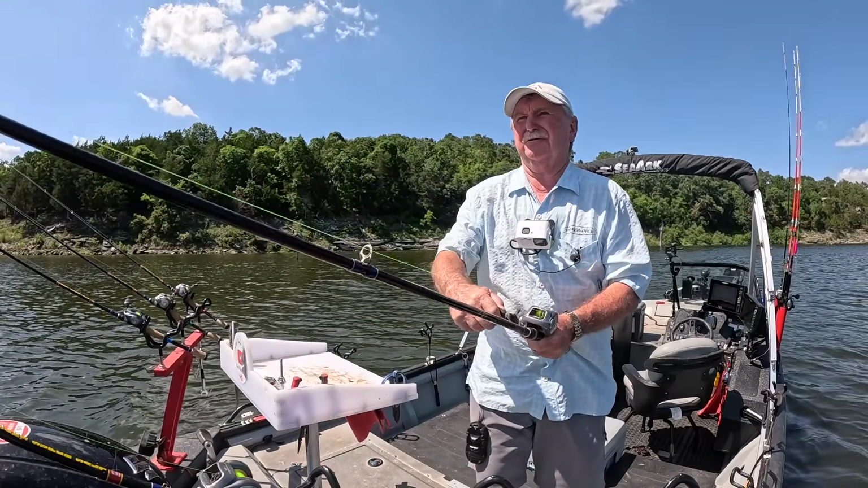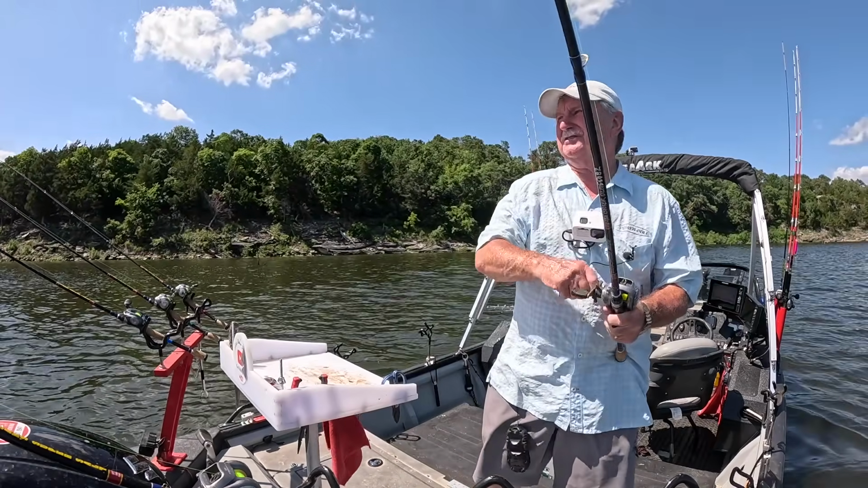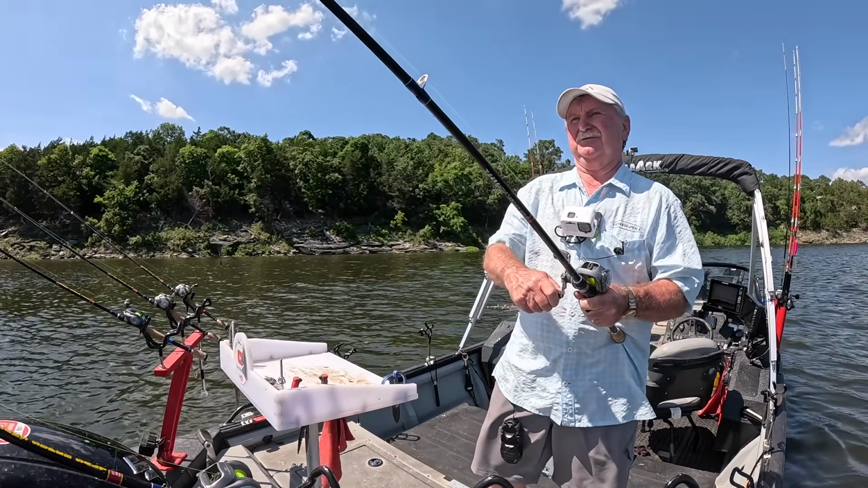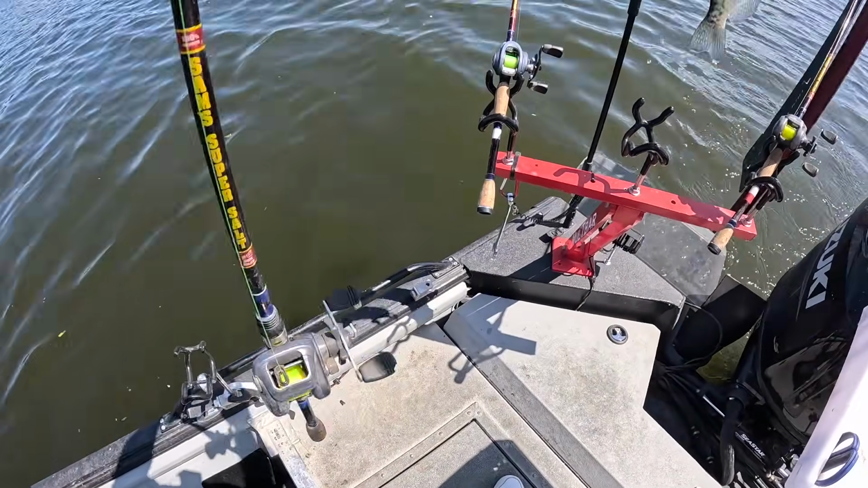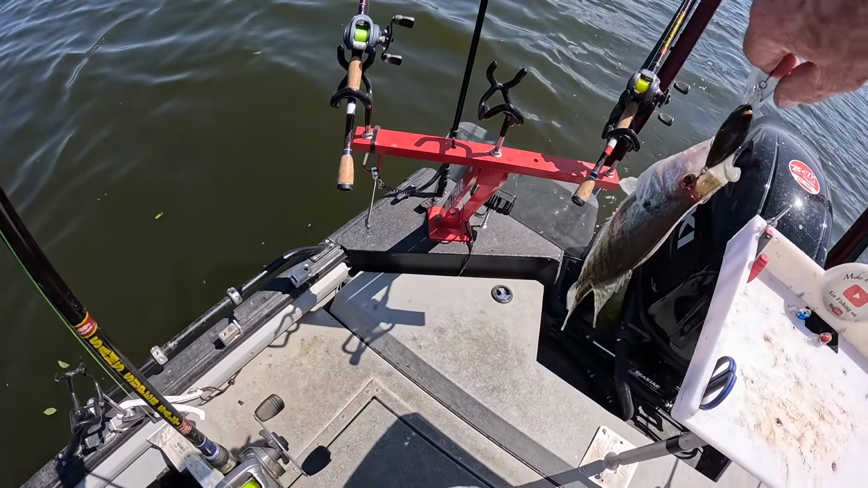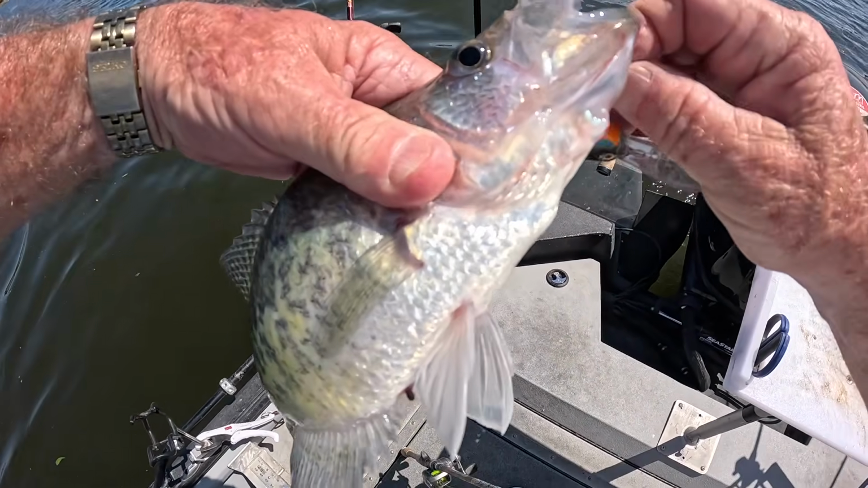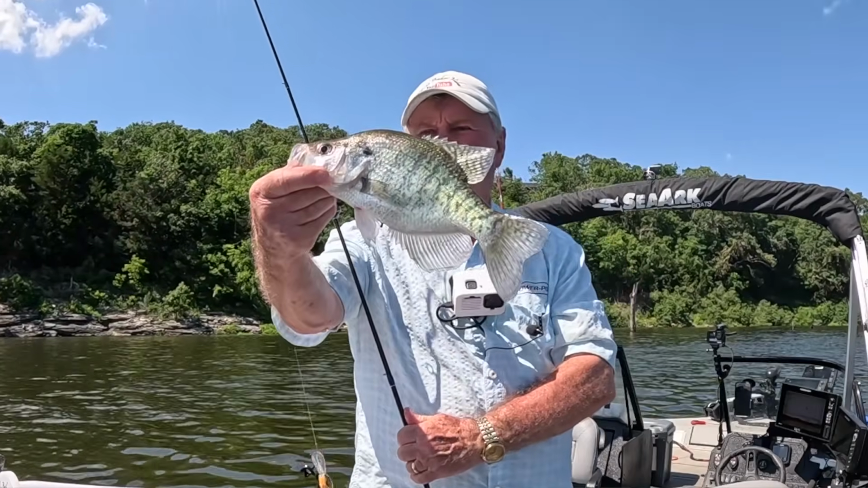44 foot of water. We came out of 70 to 44. 44 feet, 46 feet. And that's where the crappie fish was. Nice one too. That's on the old bluegill. They like that bluegill. Bluegill, sun perch. Man, that's a nice crappie too. Yes, sir.